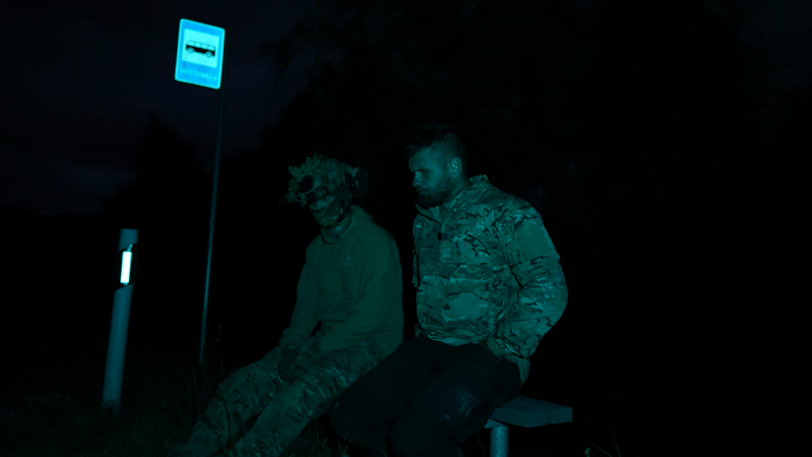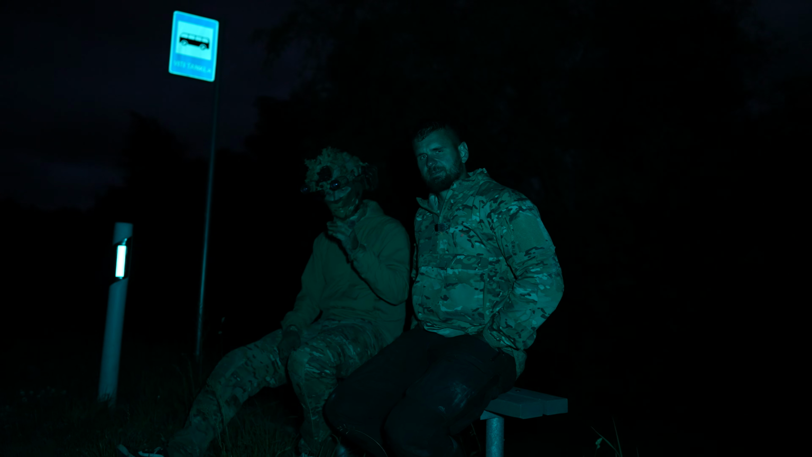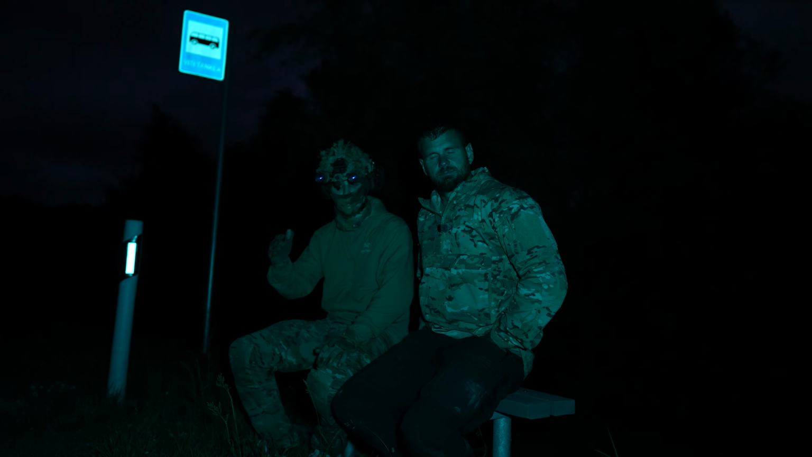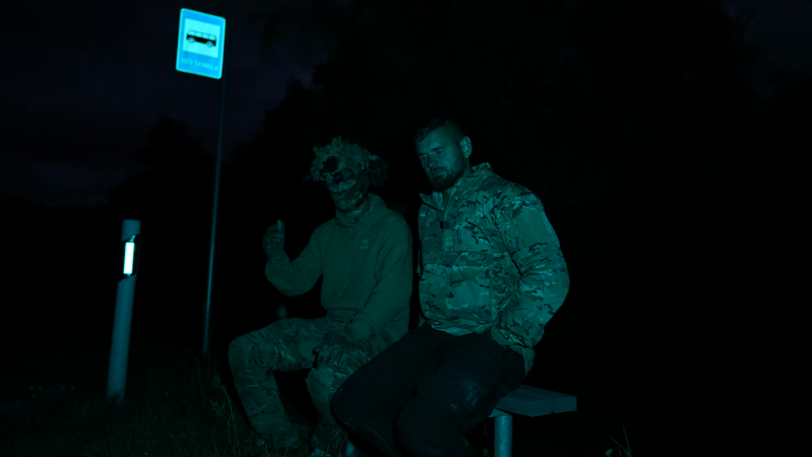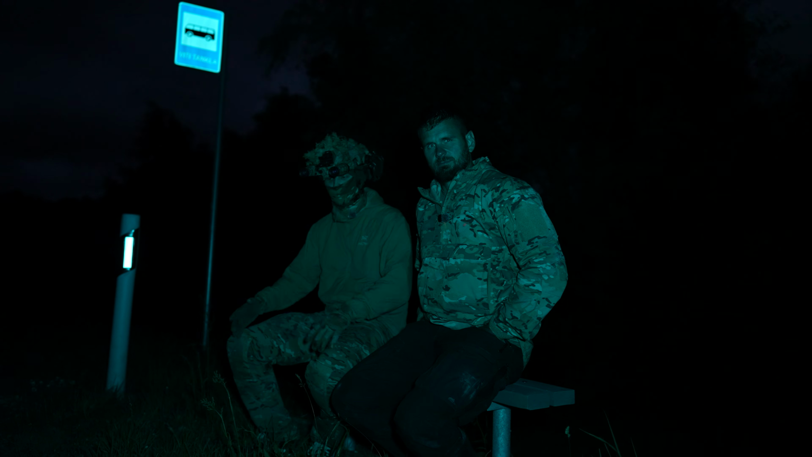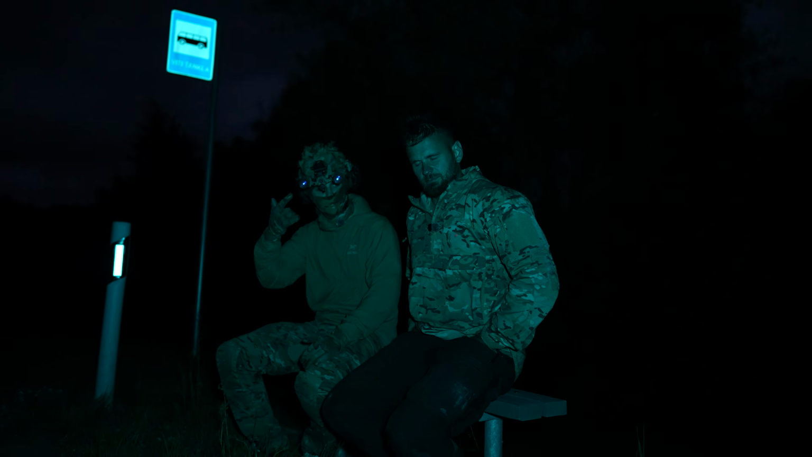So yeah, highly dependent on conditions, but that's not the goal of this device. The main takeaway is that it's a 1x device. There's no optical zoom. It's meant for your night vision, so you're on your 1x range, what you can see with your eye. So that's how far you can shoot with your rifle. This is the effective distance of the thermal overlay.